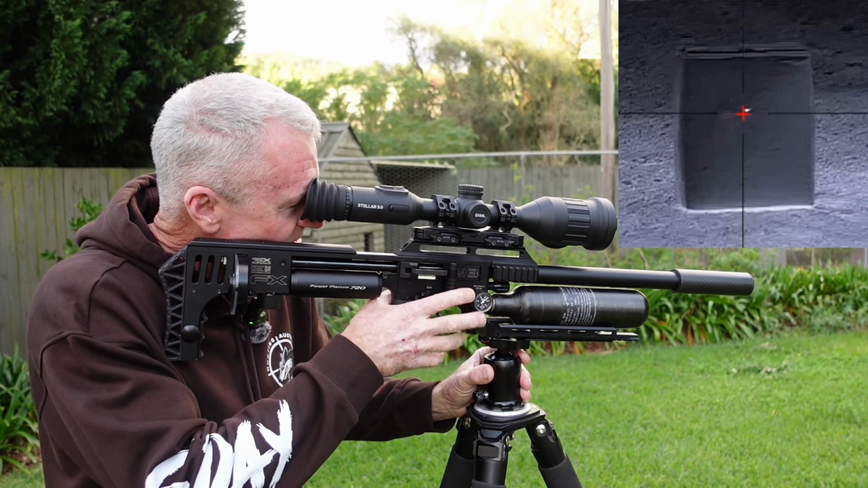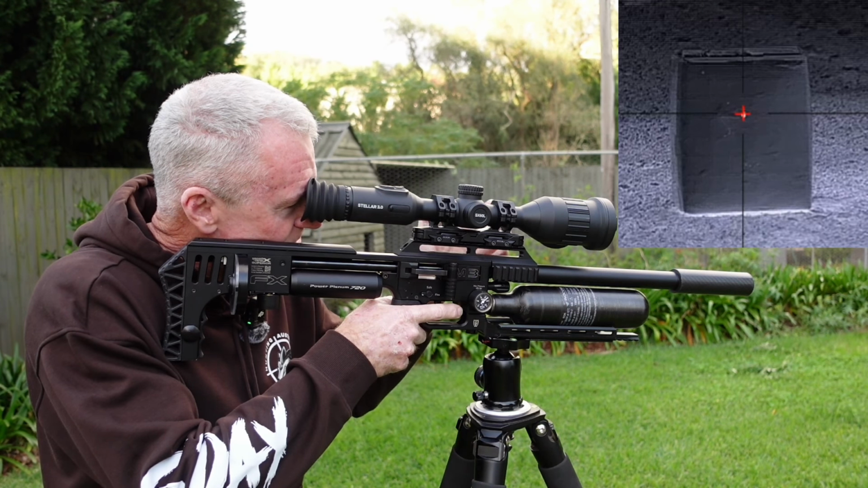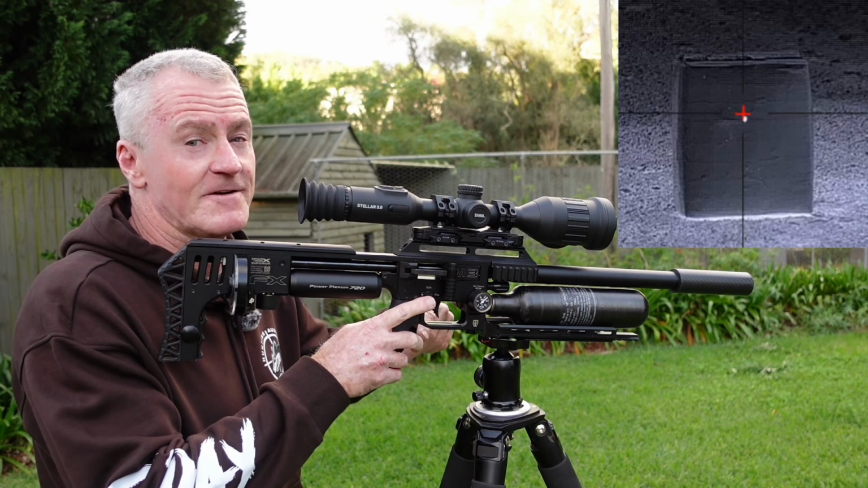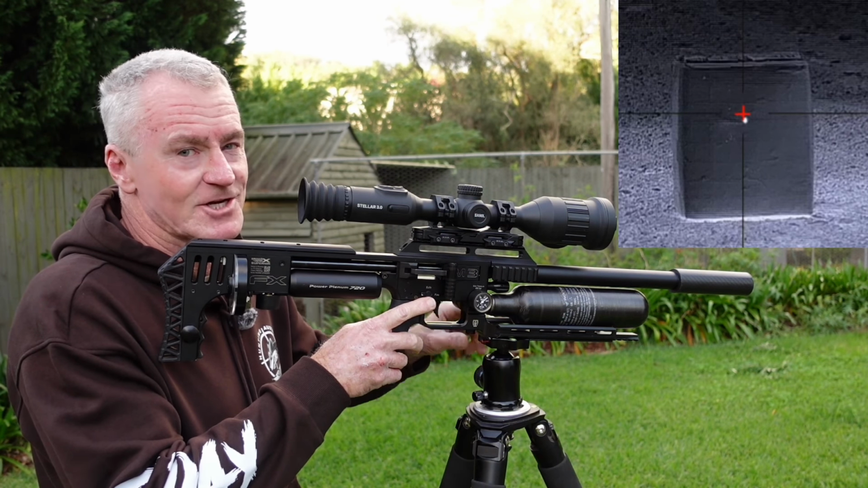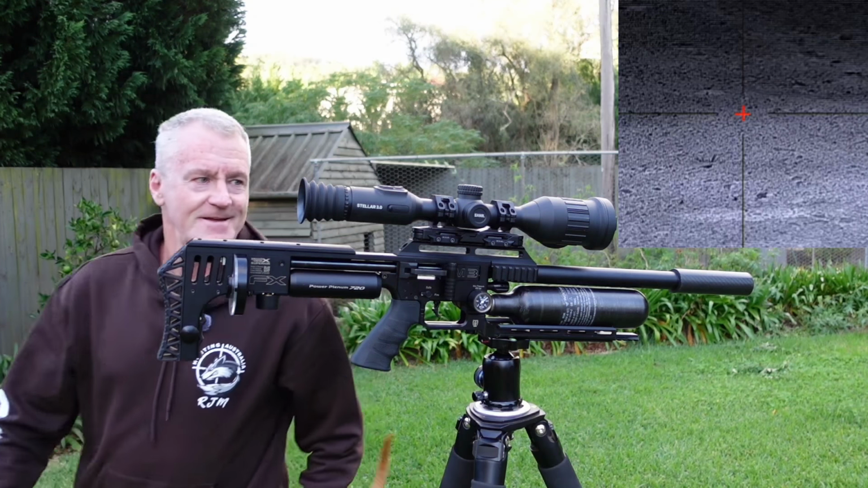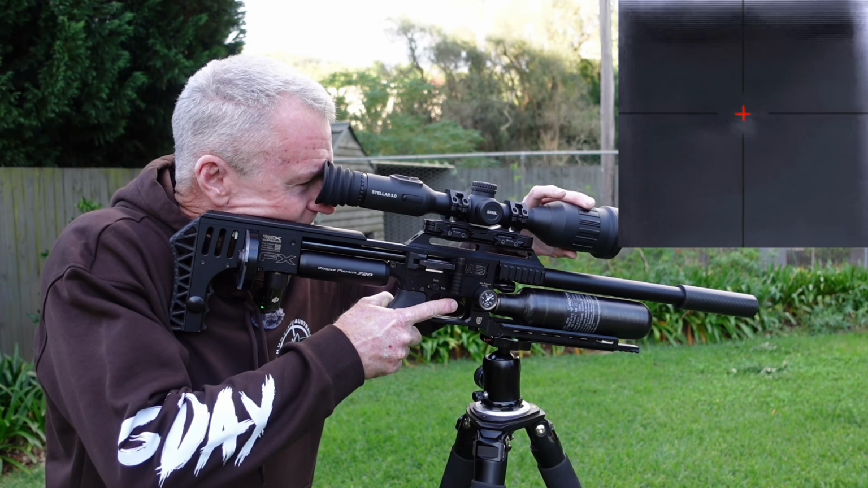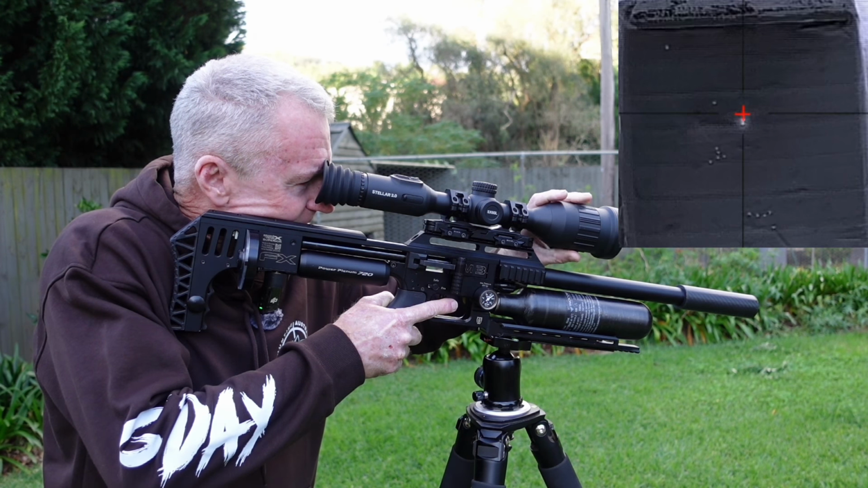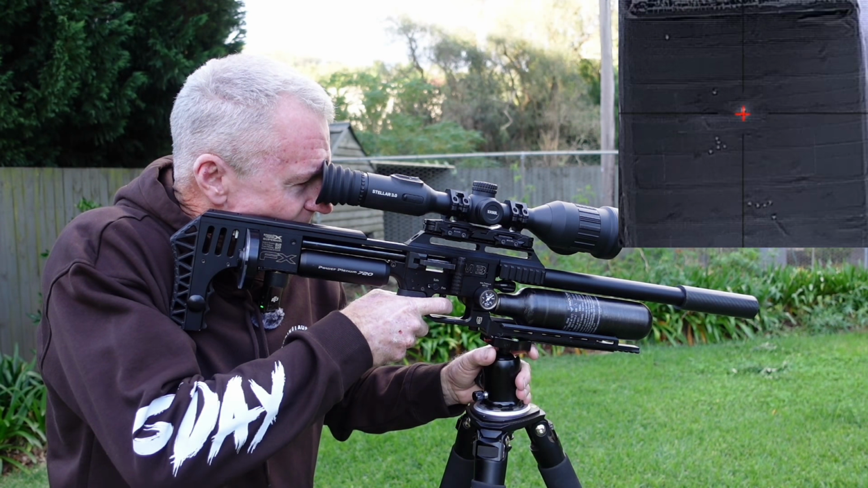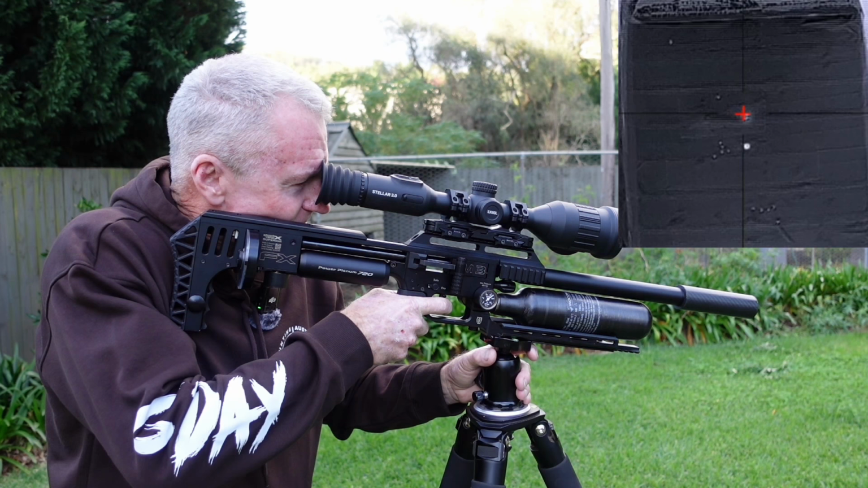And that's pretty much bang on. So 10 metres, we're all good. Now what I'll do, just for shits and giggles, I'll move that target in to 5 metres and take the same shot and show you the difference. Come on, matey. I've got a dog that's very interested in what I'm doing. So what I'll do now is I'll just refocus that. Load a pellet. And you'll see there, let's do it again for reference.